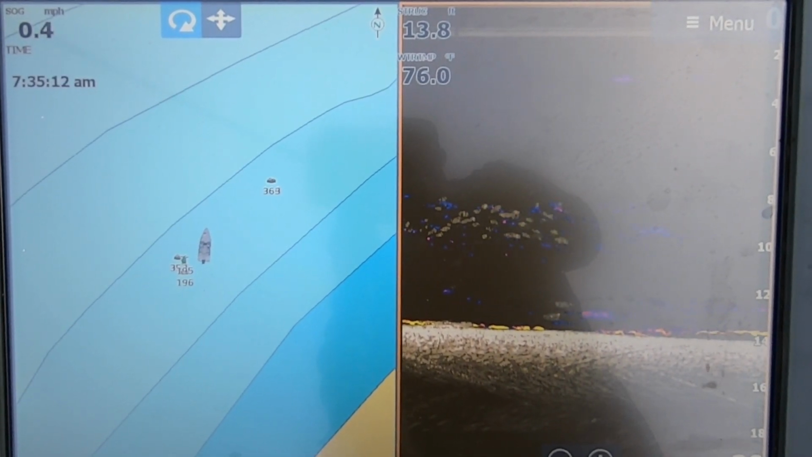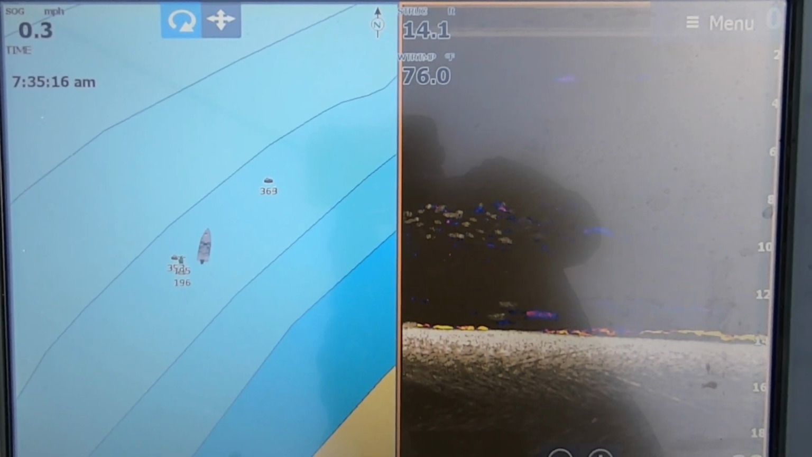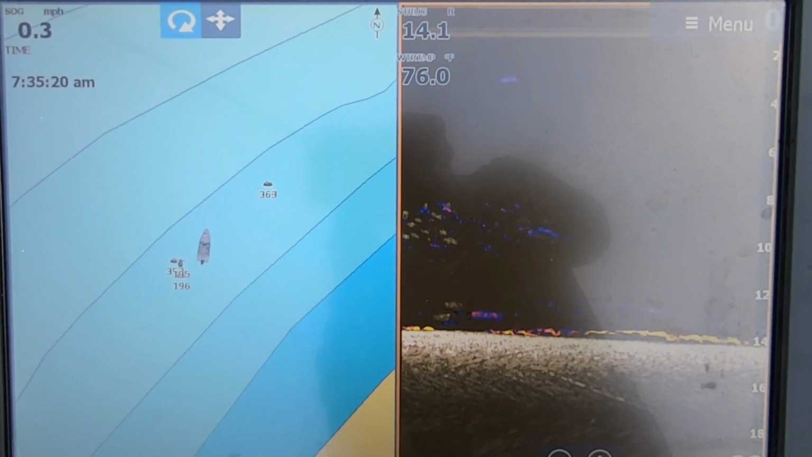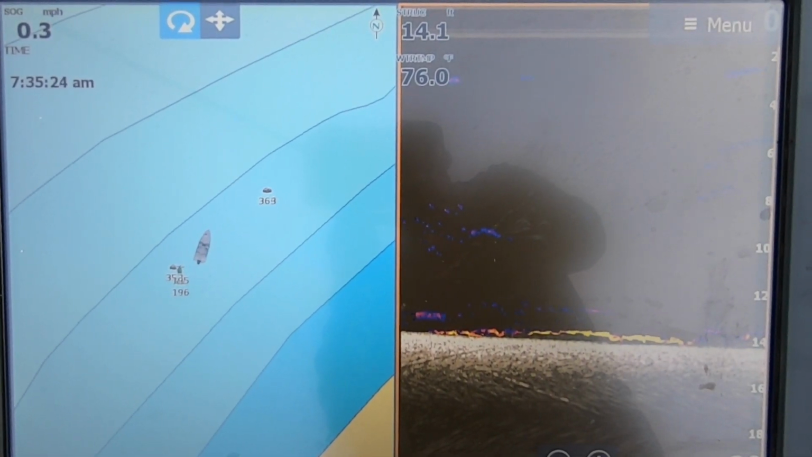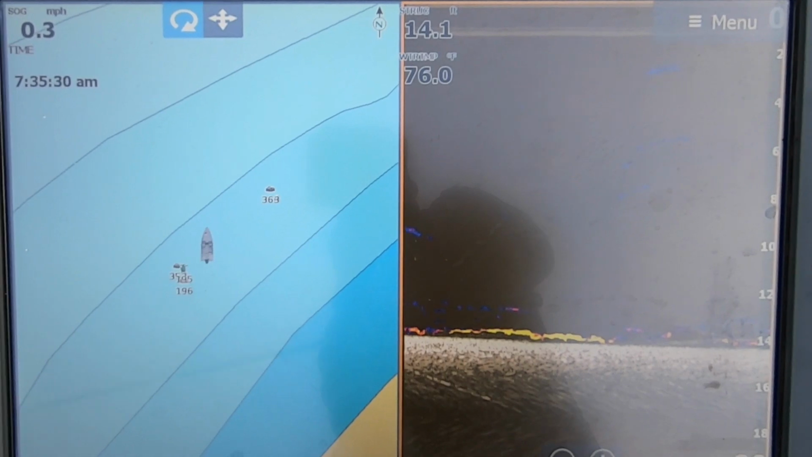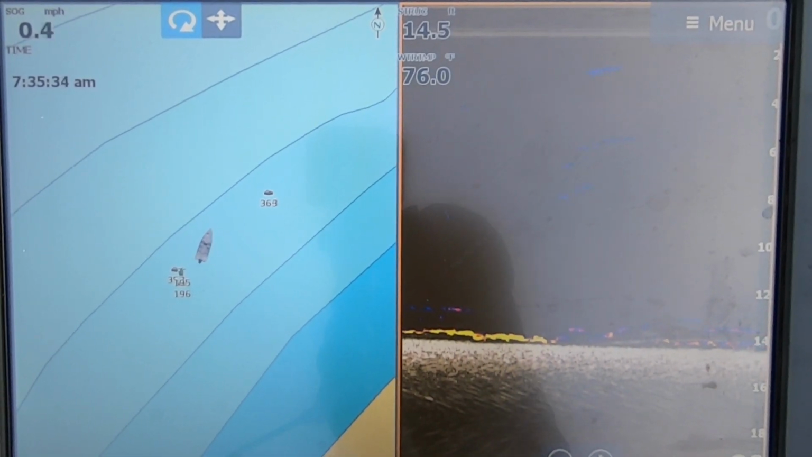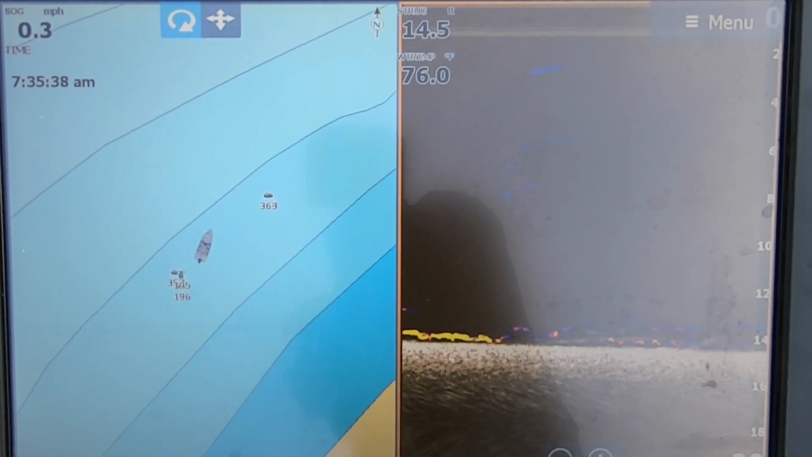All right, so there's all your bait. And now we're going to come across another group of them here shortly. Now that yellow line right there is a smaller fish. And the reason why you can tell that it's a smaller fish is see how it's broken up like that? When it's not a straight line or a straight arc and it's broken up, that's a smaller fish kind of scooting off the bottom.